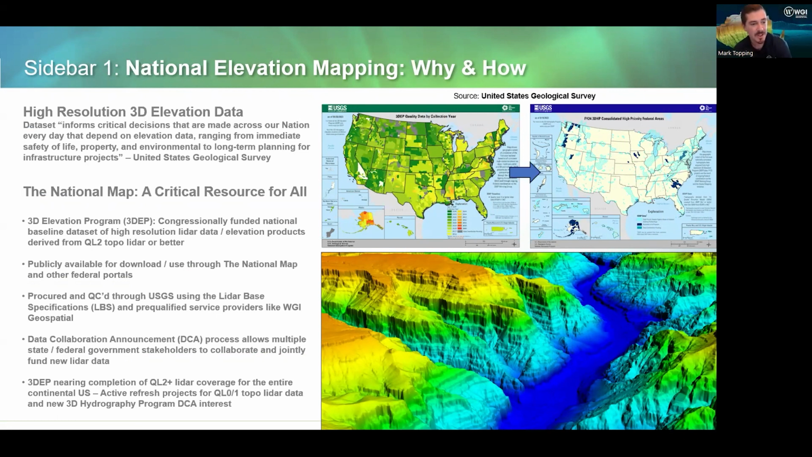This is a congressionally funded national baseline data set of high resolution lidar and elevation products, and it's derived from quality level 2 topo lidar or better. As you can see in the top left graphic, that's the 3DEP quality and age by collection year. So as you can see, the lower 48 are almost entirely covered with a national baseline elevation data set.